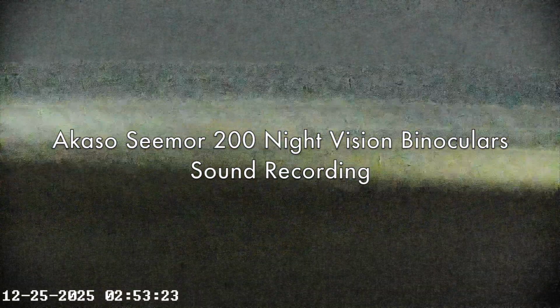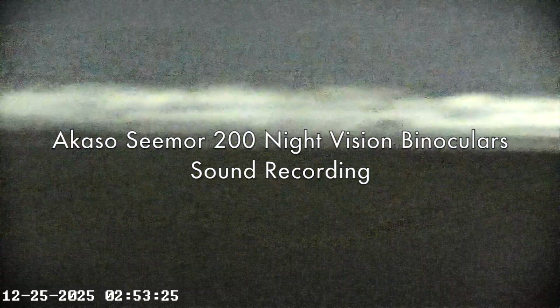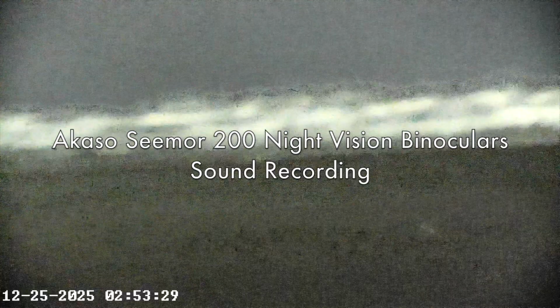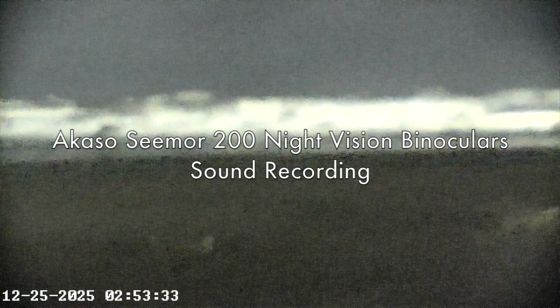As you can see, we've got a car over there, but I just want to show you that in just these limited light conditions compared to the SiOnyx, there's really no comparison to this.